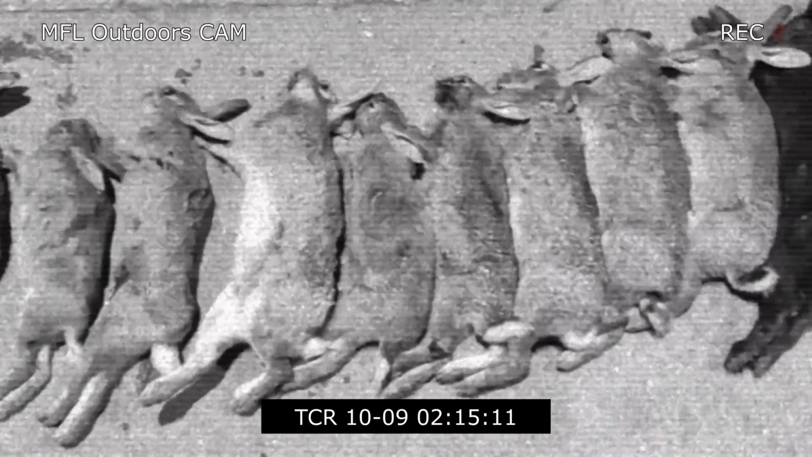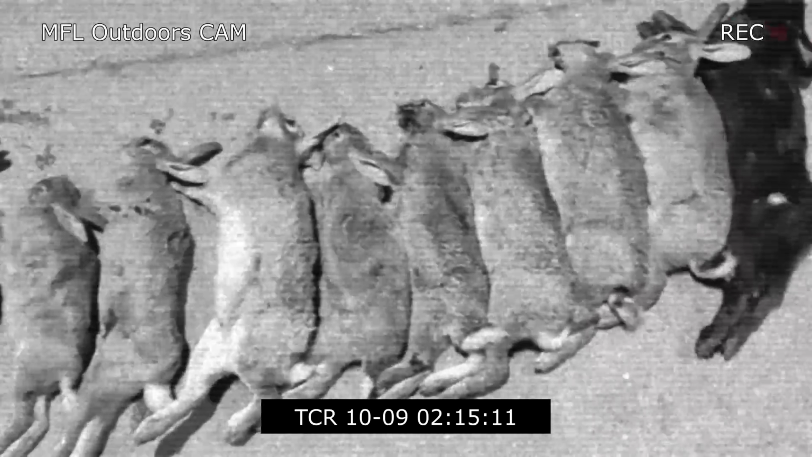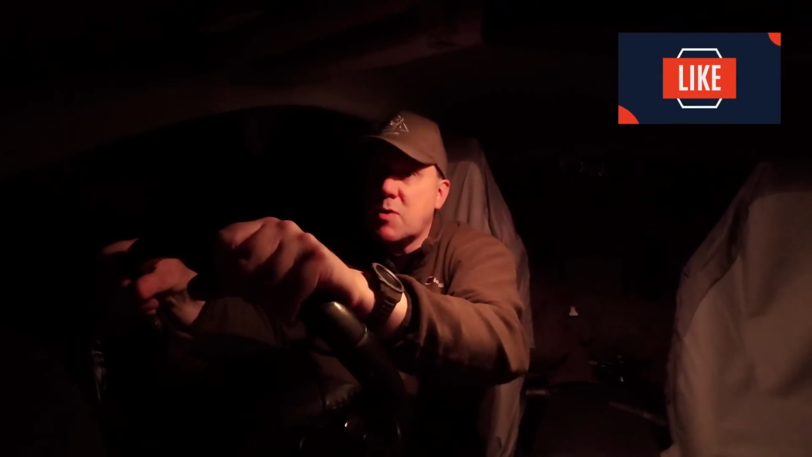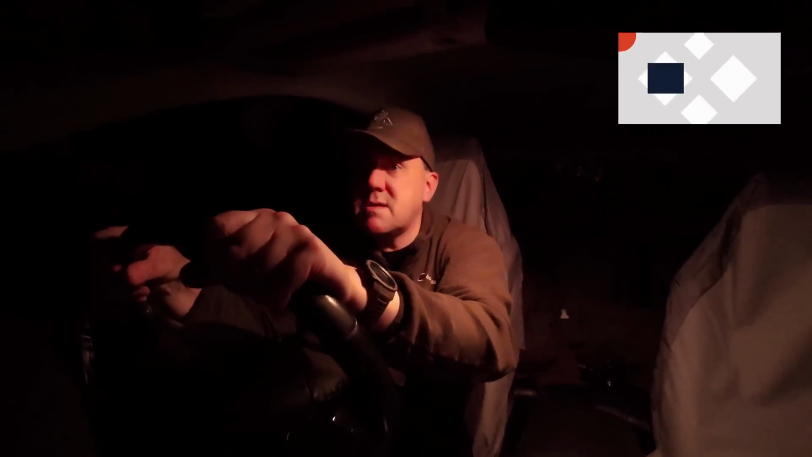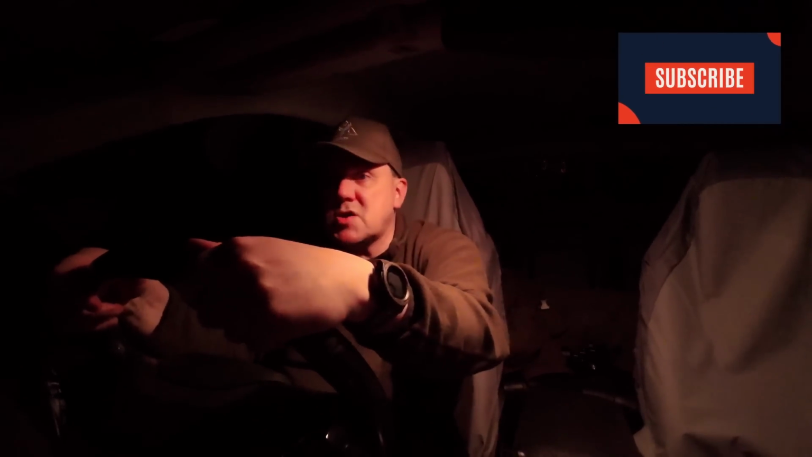Right, and that's 15 tonight, as you can see there, and the black one on the end. Okay, well, I'm on my way back home. It's now 2:30 in the morning. We've got 15 rabbits, no foxes about though, which is not a bad thing. We saw a few hedgehogs.